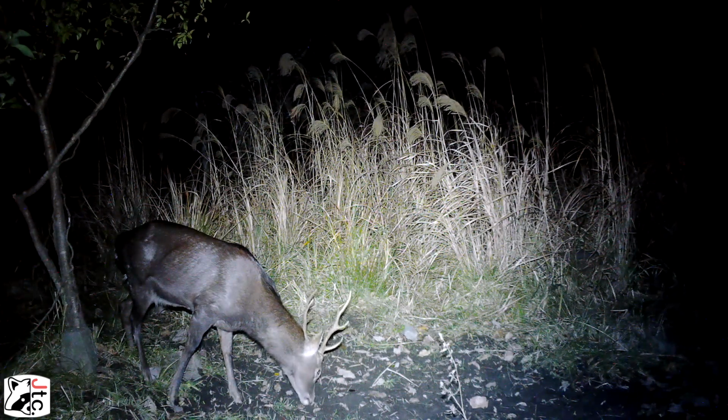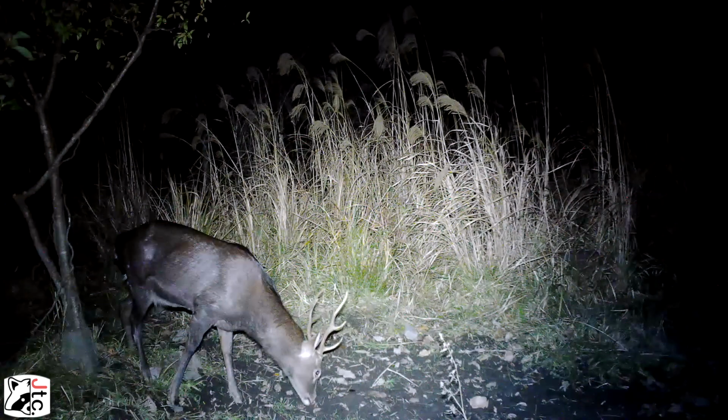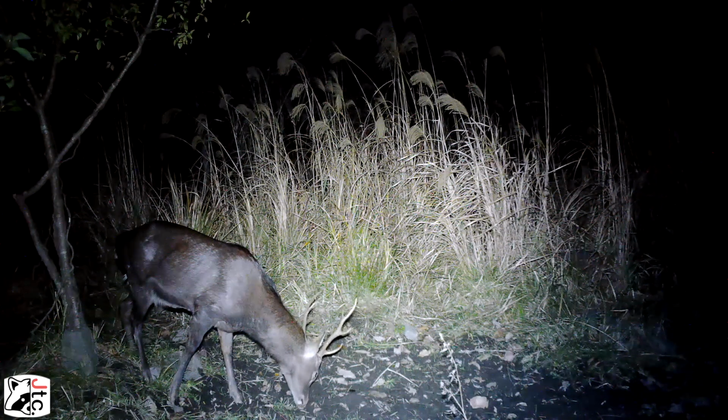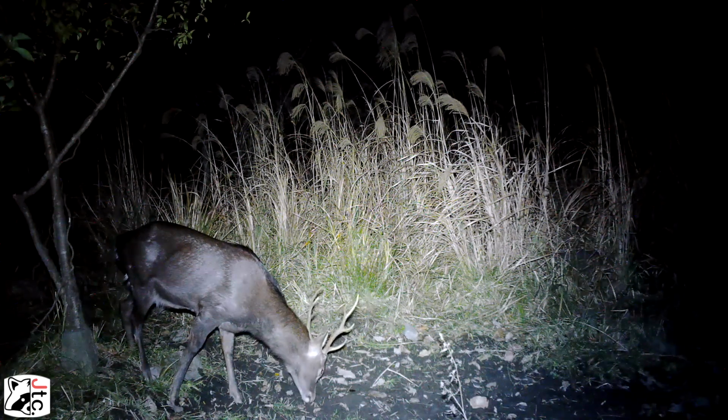Here's another kind of younger buck. I think his antlers aren't as thick or as big as our previous buck there. So I think this guy's a little bit younger. He's just kind of nibbling on some grass there.